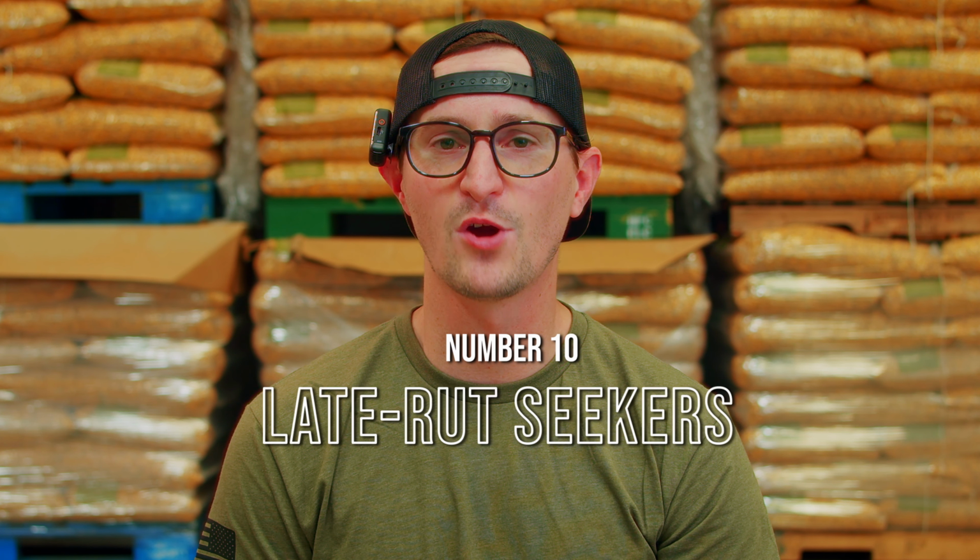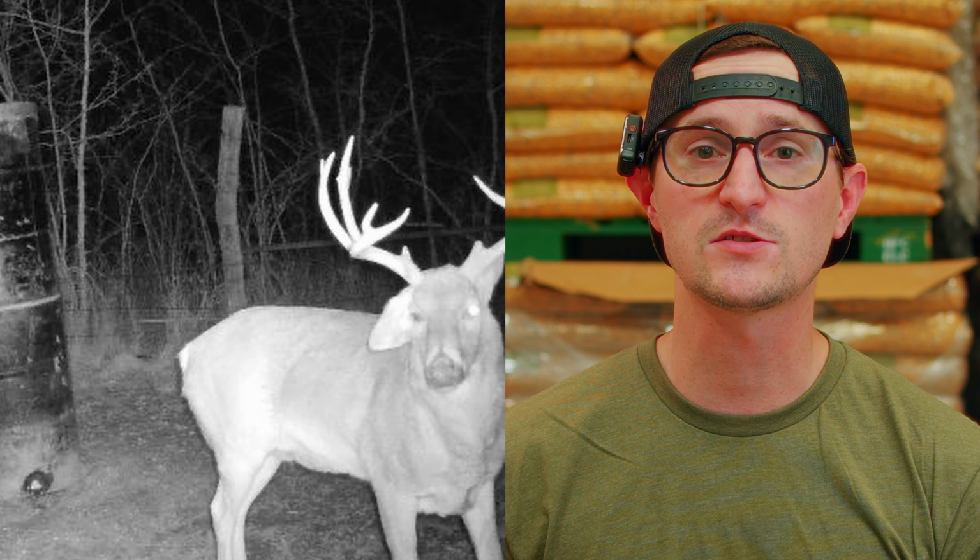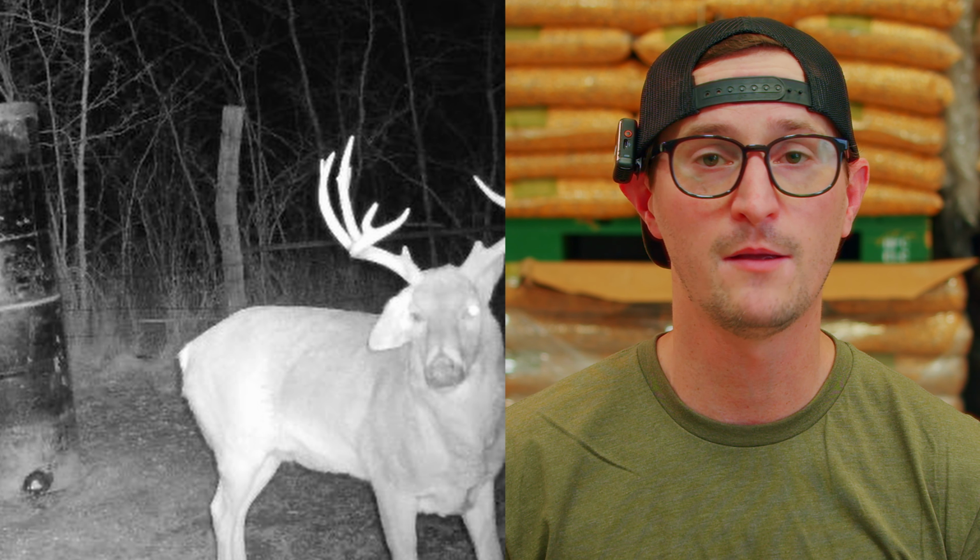Number 10, late rut seekers. This is a great opportunity if does weren't bred in that first cycle, for some of you, depending on where you hunt, maybe they weren't bred in that second cycle, but they cycle back in and you're starting to see bucks range further and further to get to that one last hot doe. Studies have proven that bucks will travel 5 times further to reach that last receptive doe. So you're gonna start to see bucks you've never seen before. You're gonna start to see bucks that you haven't seen in a while. Maybe you thought they were dead, but during this window, it can be a huge opportunity for you to set yourself up for holding these bucks.